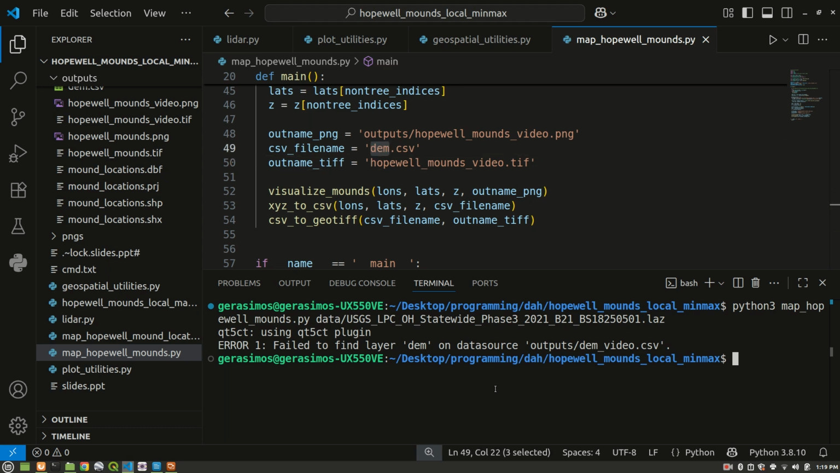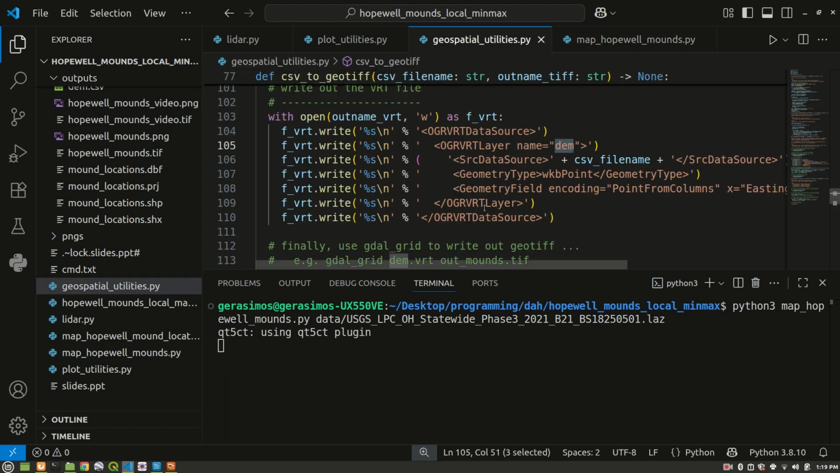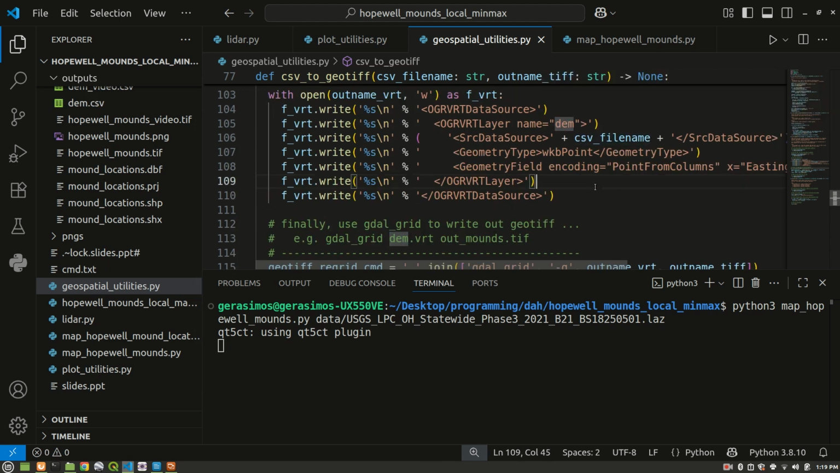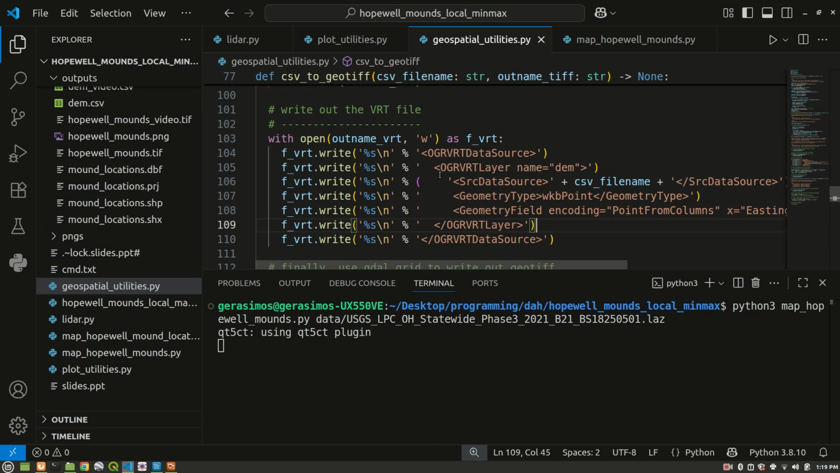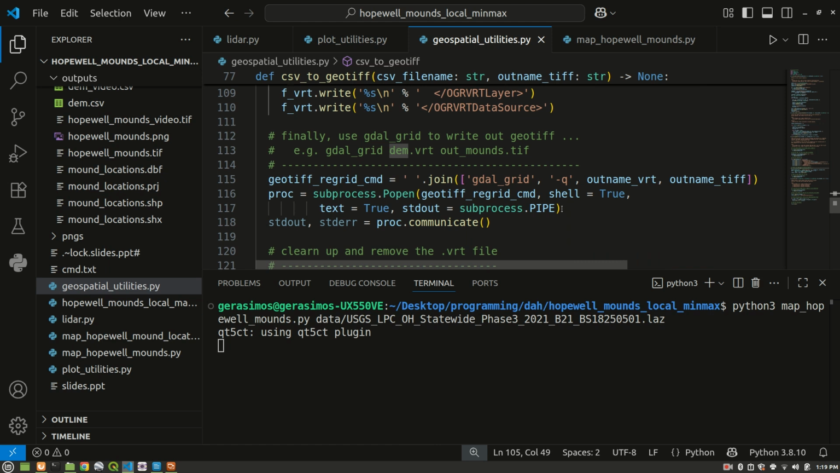Let's try this one more time. Again, I'm sorry, that was a bug on my part. Basically, the GDAL grid command line tool that you see here, when we use that, we're passing in this .vrt file, this virtual file that's also written out, and the name of the CSV file has to be the same as the name that's here, dem.